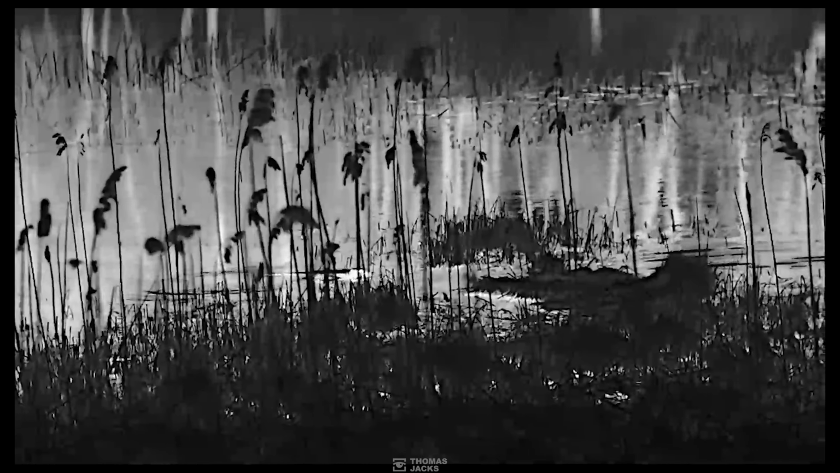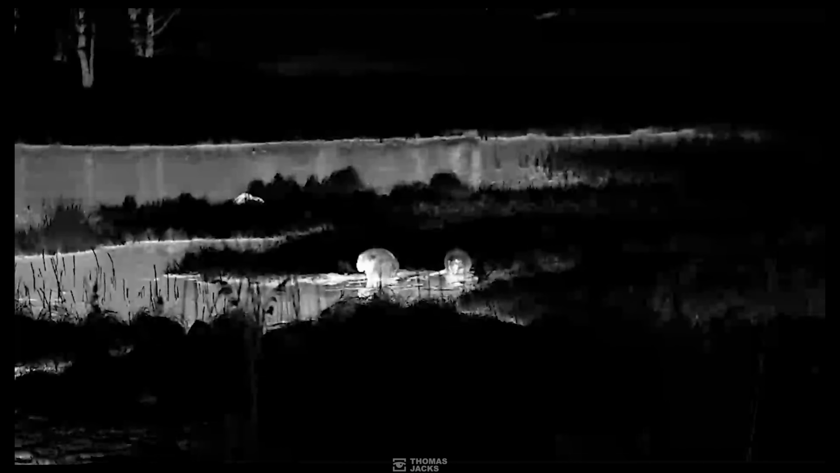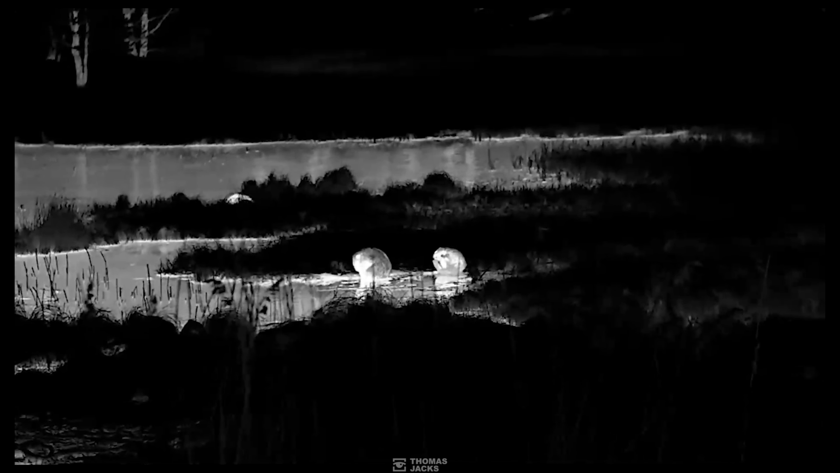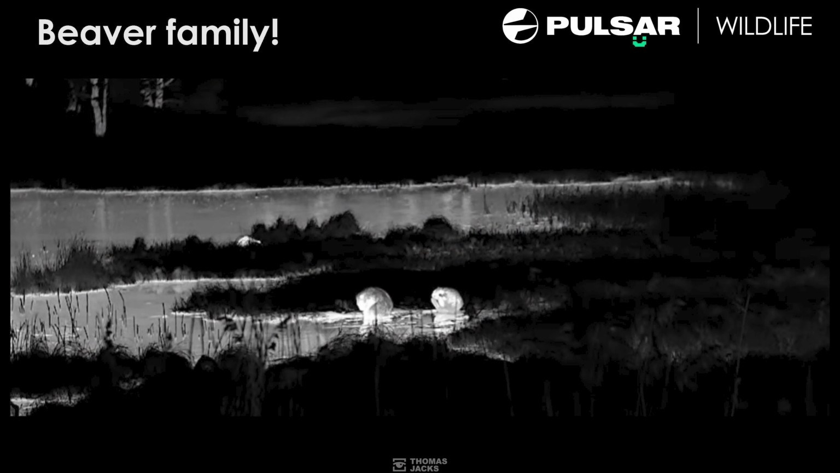I just think thermal's such a game changer for things like this, because we could have turned up here, beamed them with a flashlight, and they could have been spooked off. But actually, through the thermal, it's just happy days. So this was using a really nice high-end binocular thermal from Pulsar.